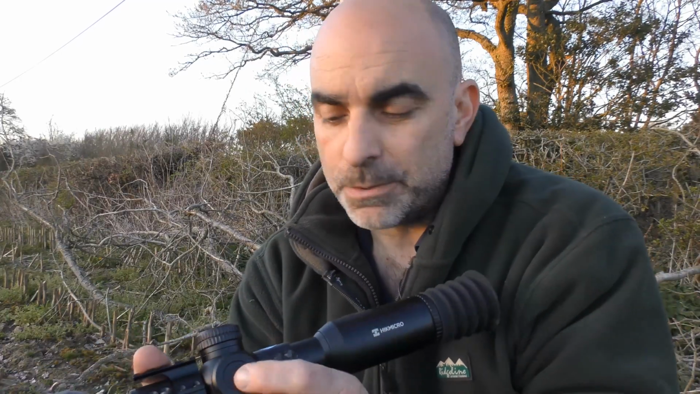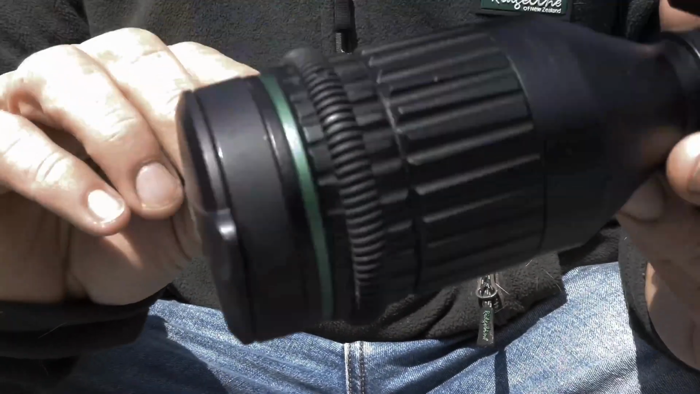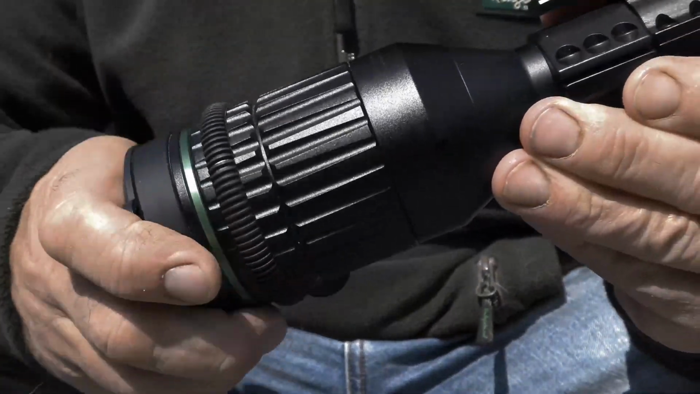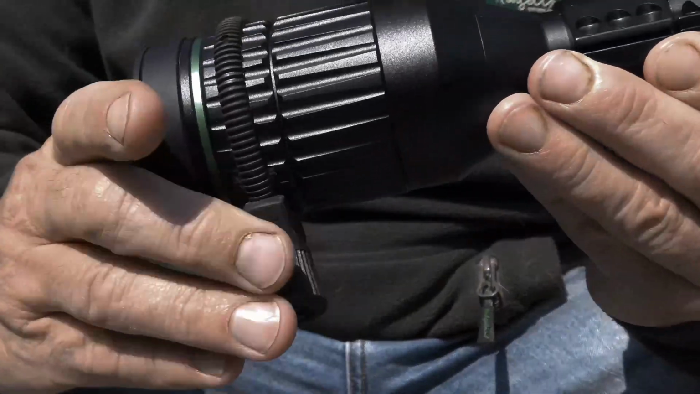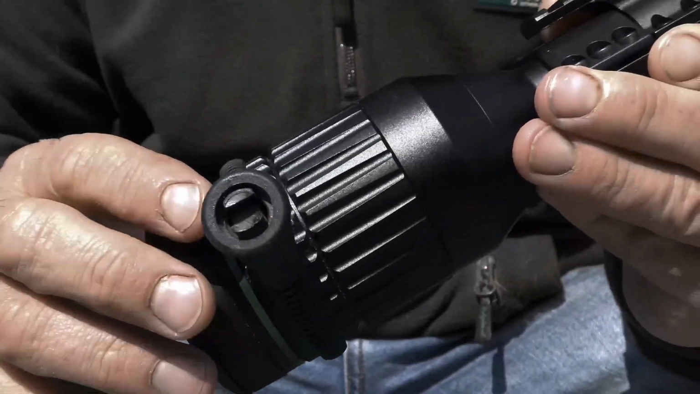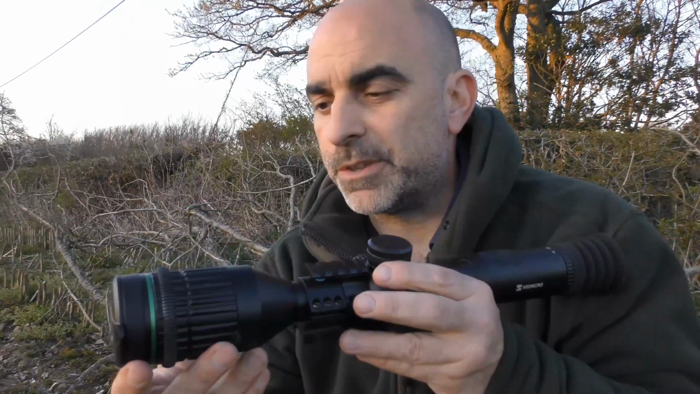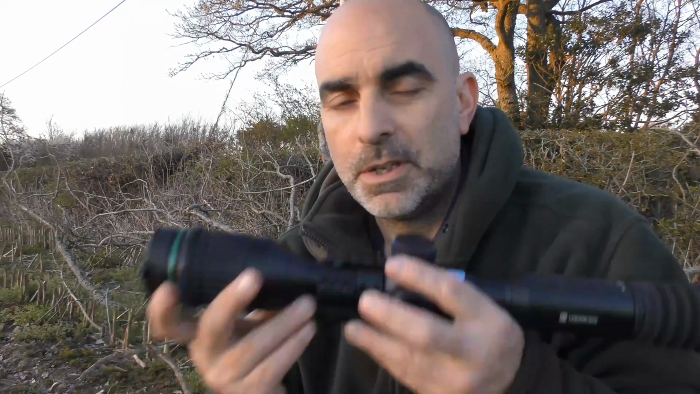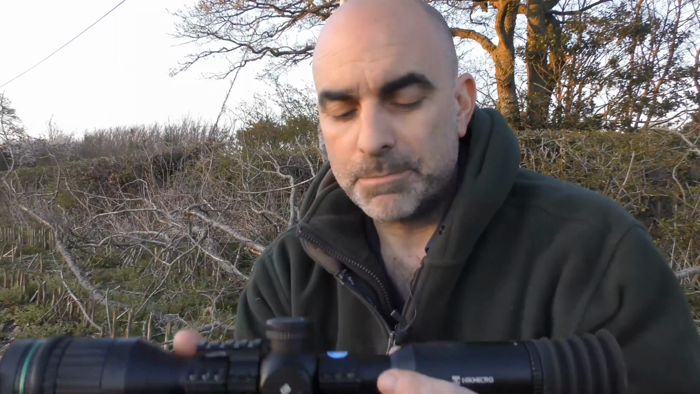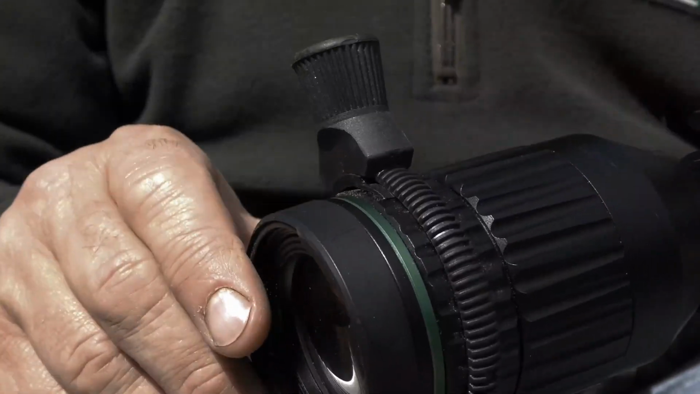Menu and that, same as the Pulsar, is accessed via that same wheel. The focus on these is really stiff, which is a bit of a downside. However, you can get over it, as I've done here, by using a fishing coaster just on the front there, which just allows you to move that a lot more easily with your finger, so you can fine-tune focus. Lovely day image on this one. Maybe not quite as rich colours as the Pulsar, but still really nice. Again, built-in lens cap on the end there.